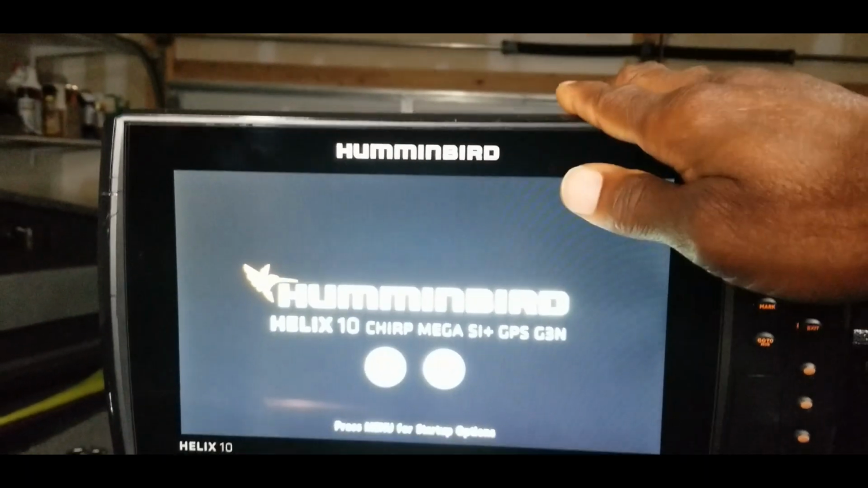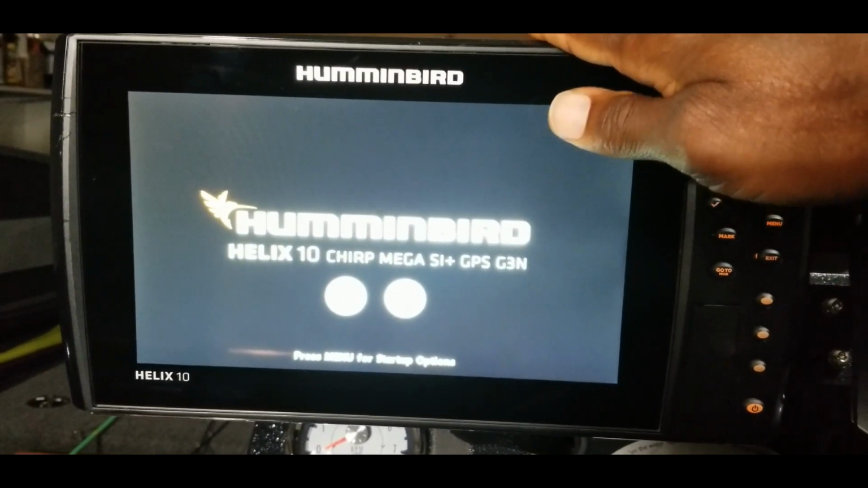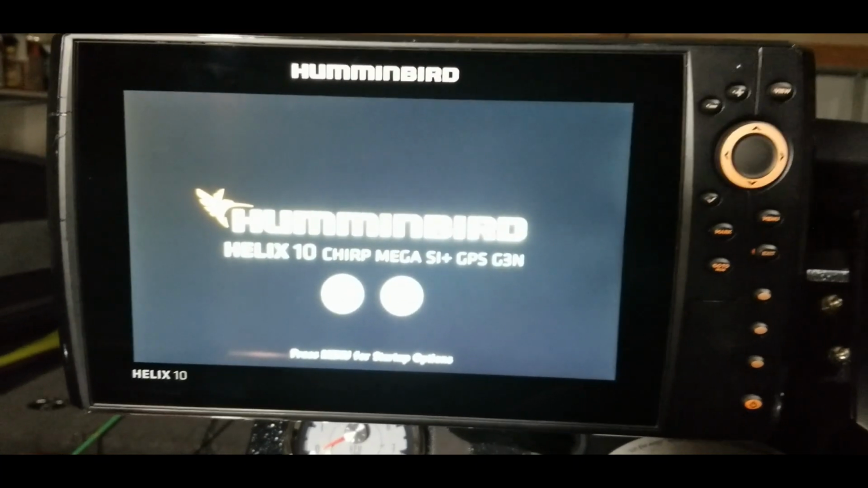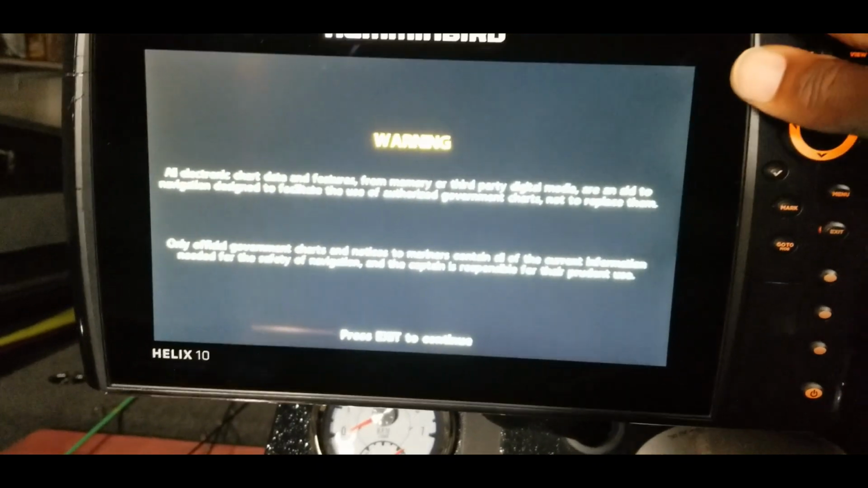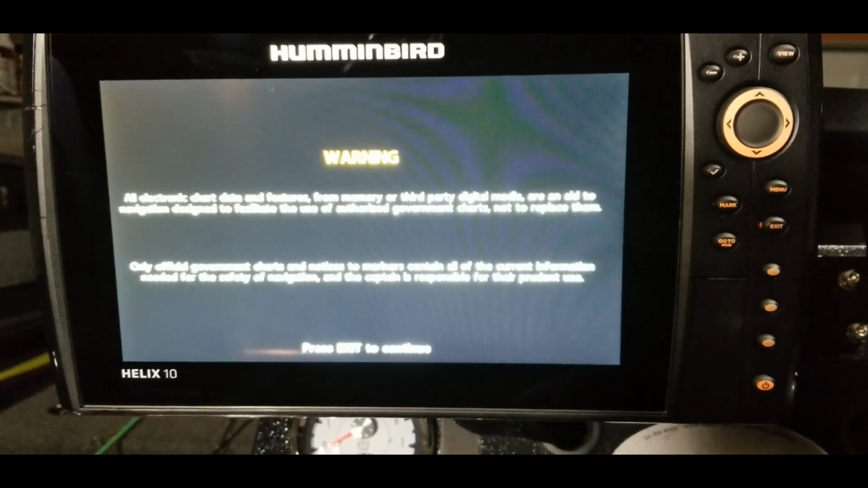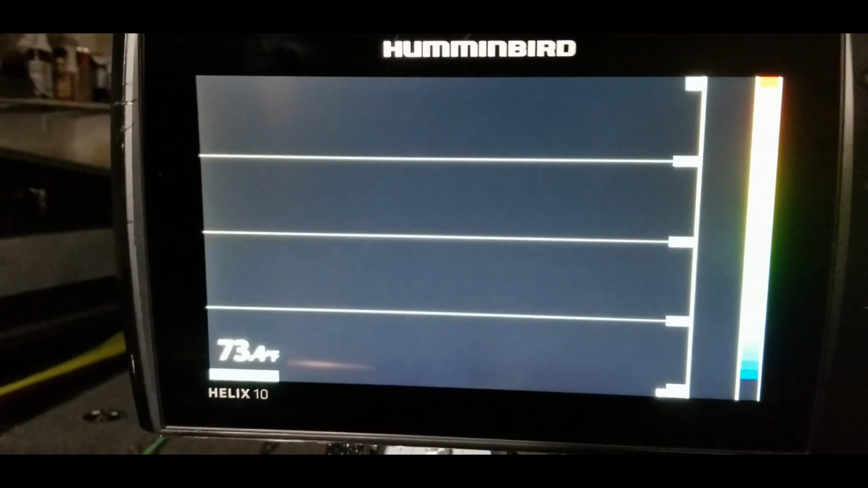On this system right here, I am running my Lake Master chip, and this one actually has Smart Strike on it. We won't go into that tonight, but just wanted to go ahead and add that in there just in case that is the chip that you have in your system. And this one over here, I am running Navionics. All right, so let's go ahead and hit the exit key. Go ahead and get into these screens. Hit the exit key on that one.